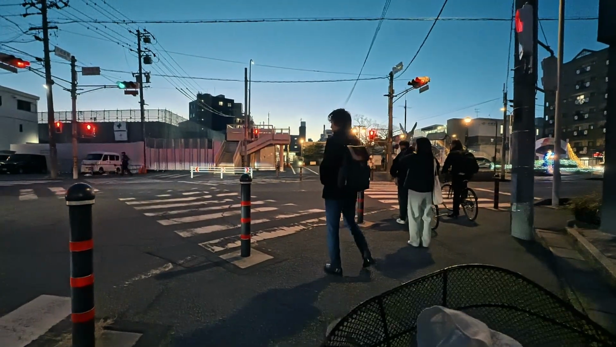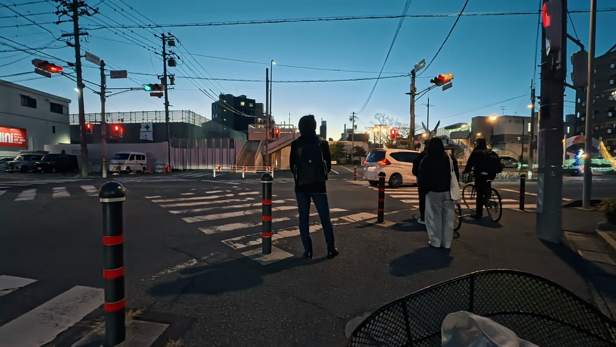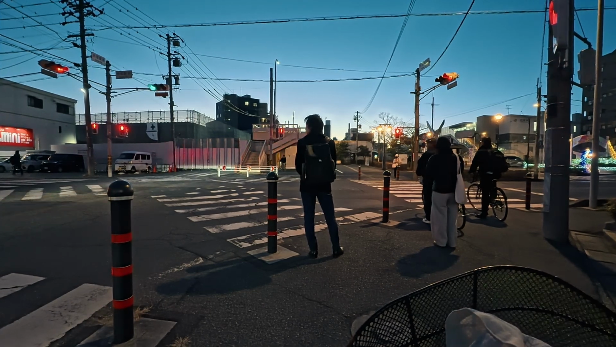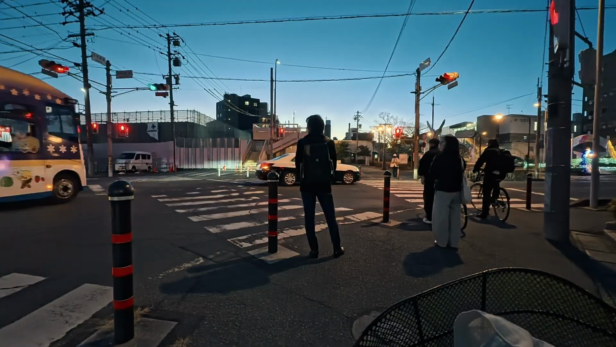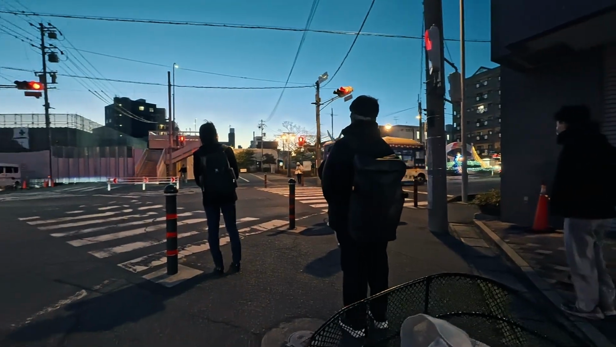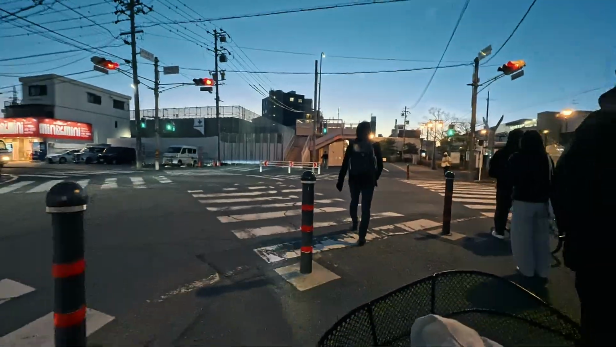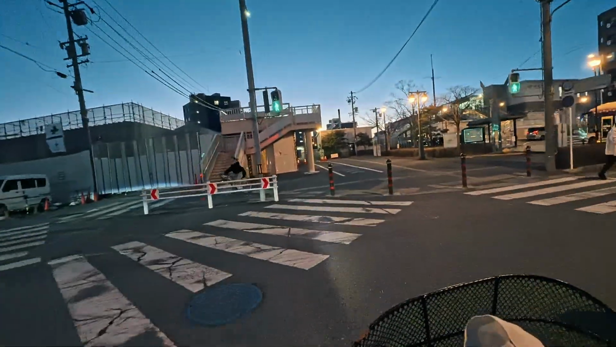Okay, follow the rules. Do not cross when it is a red light. Yeah, there's some police, but just relax. We're not doing anything wrong. We're just very good citizens here. Okay.